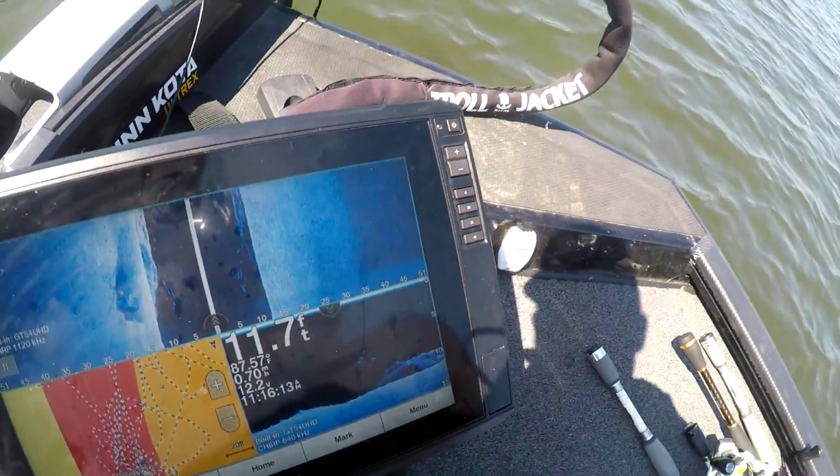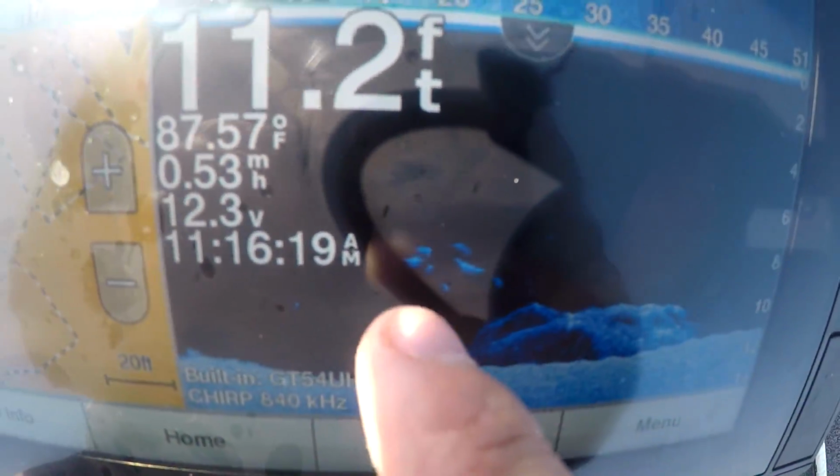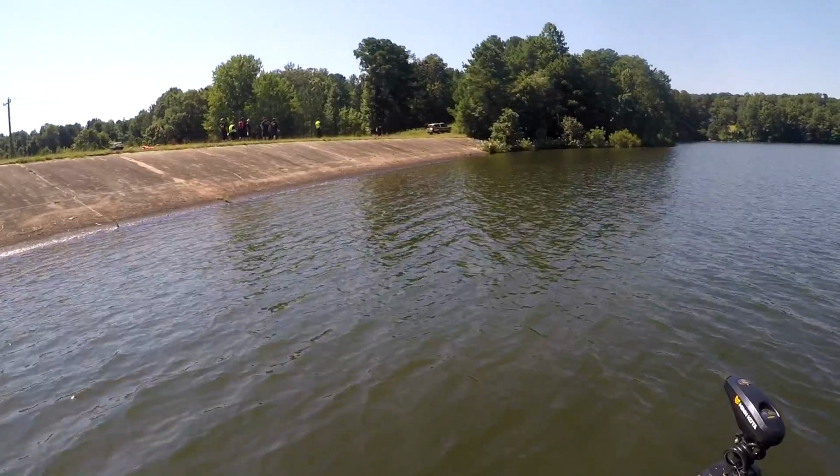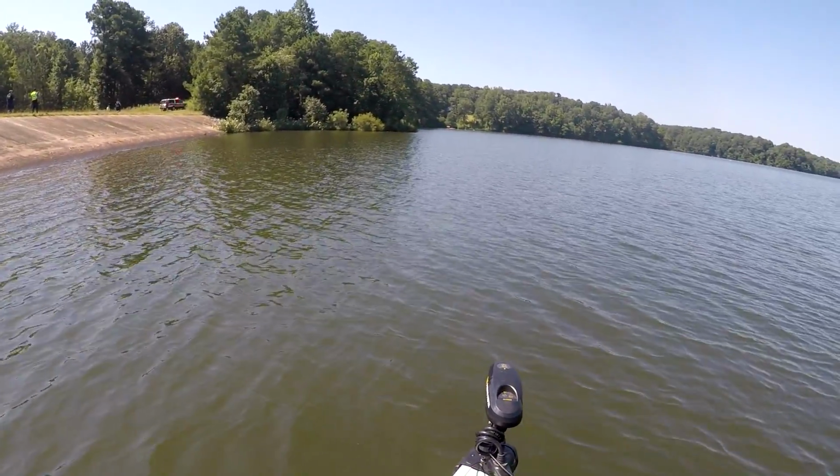There's another picture of it right there, trying to block the, you can see it right there. I mean, it's pretty crazy. There's fish all above it too. All right, they got the dive team here, so they need me to help them mark it again.